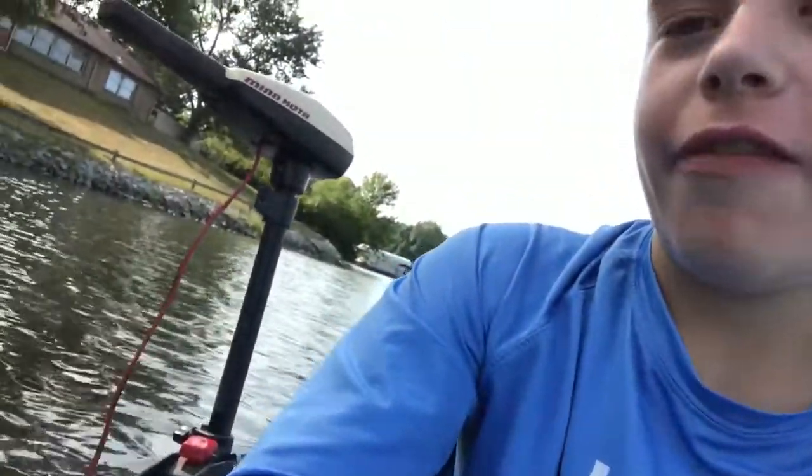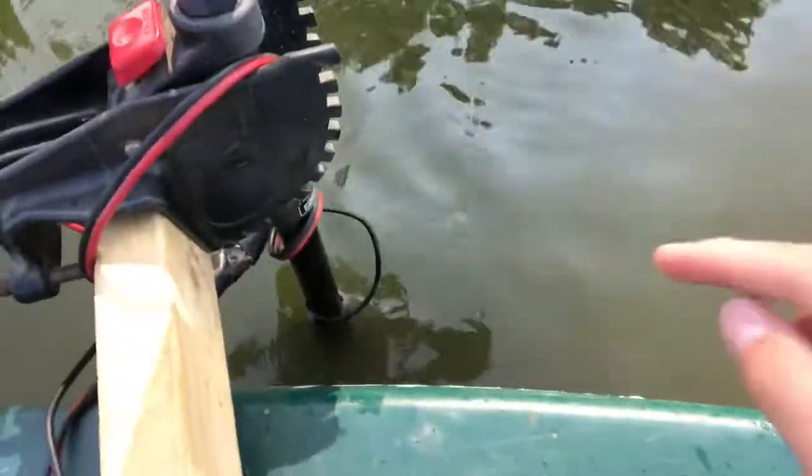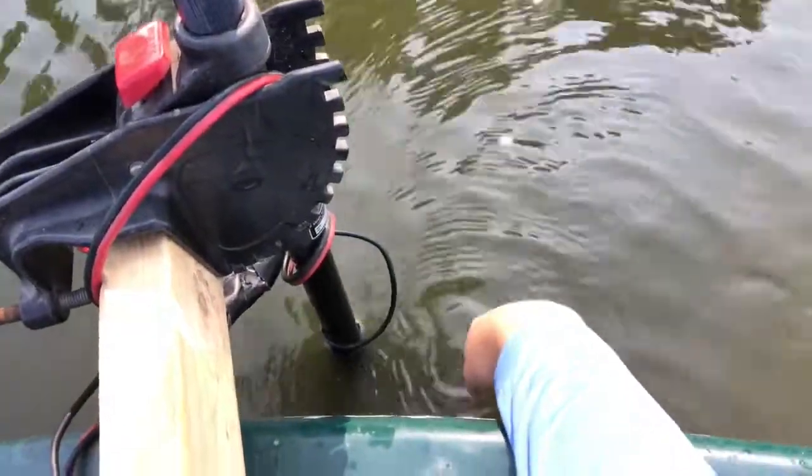I've figured out a trick today where if I put the trolling motor a little bit higher, you can see the transducer is down there by the propeller, and that's where it's supposed to be. But I'll show you how it works, and let's get into it.